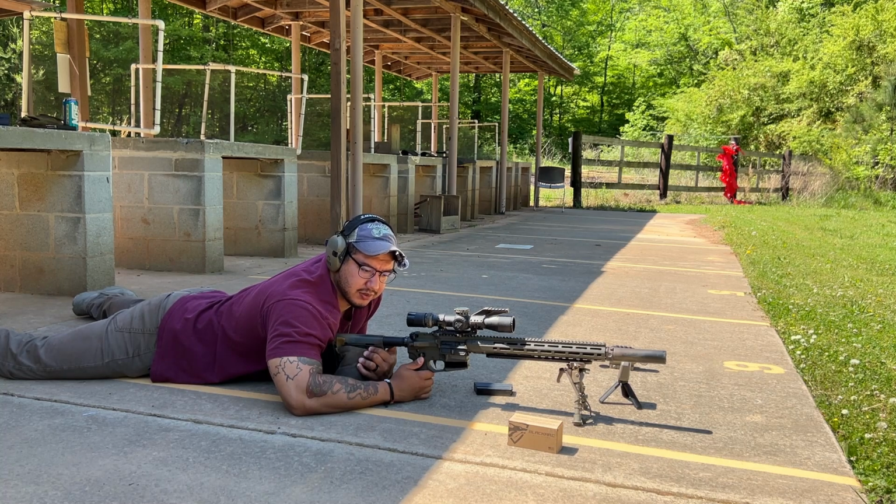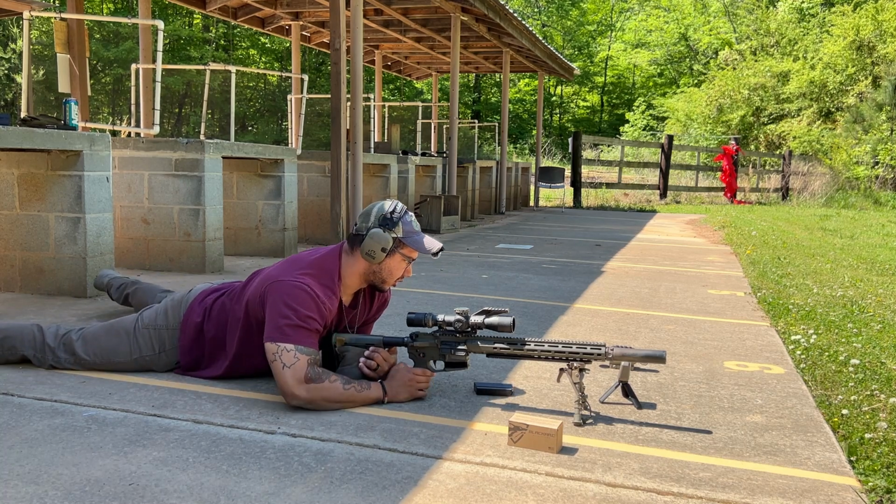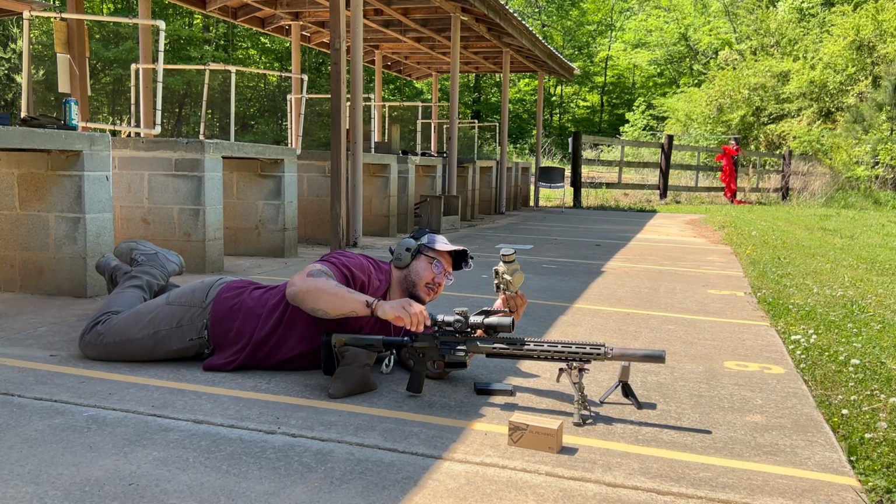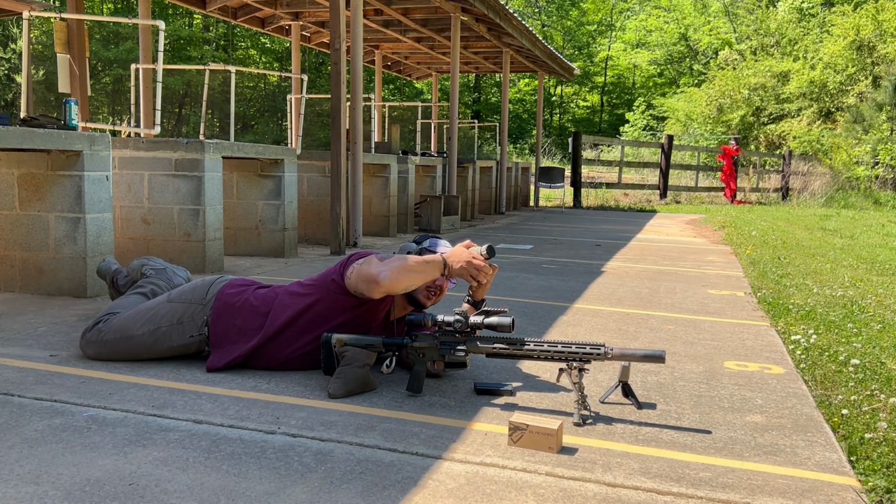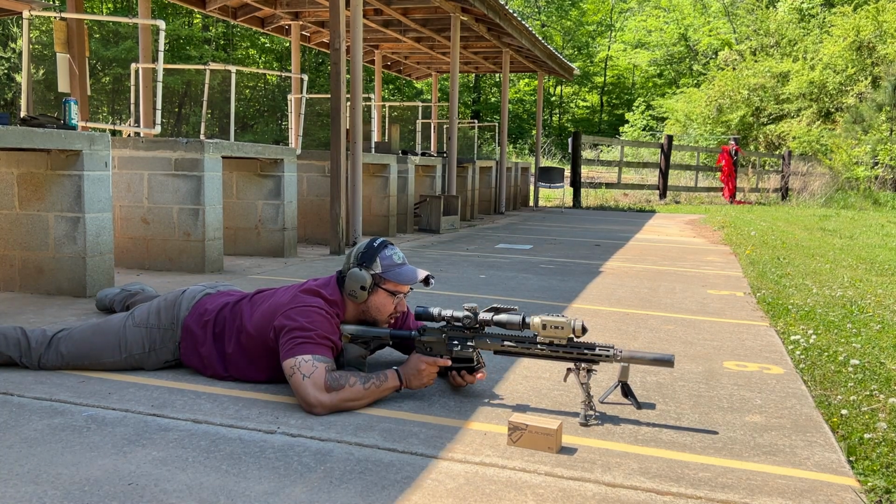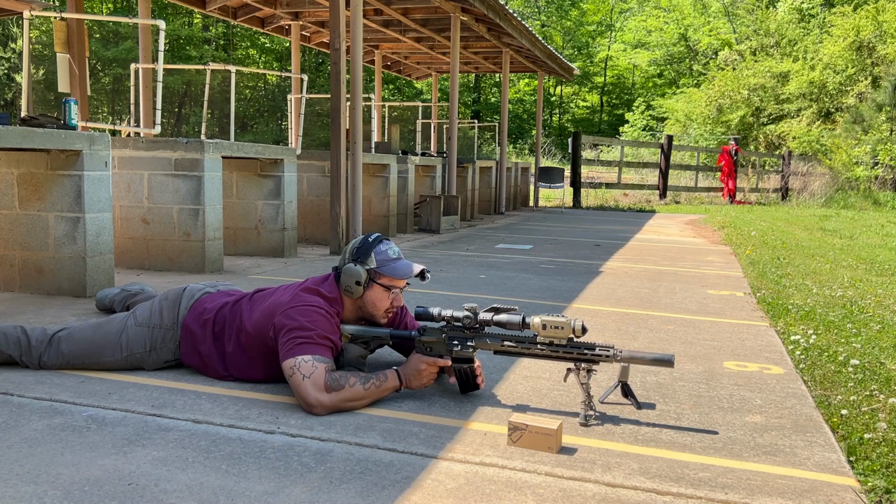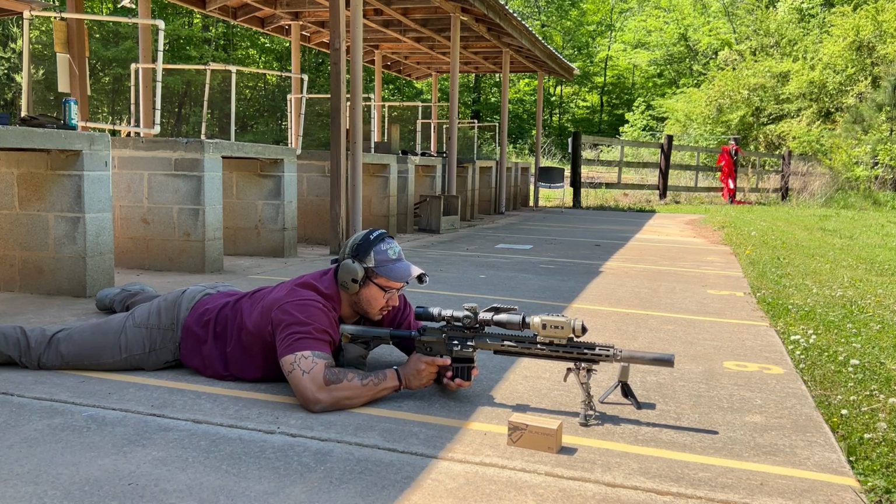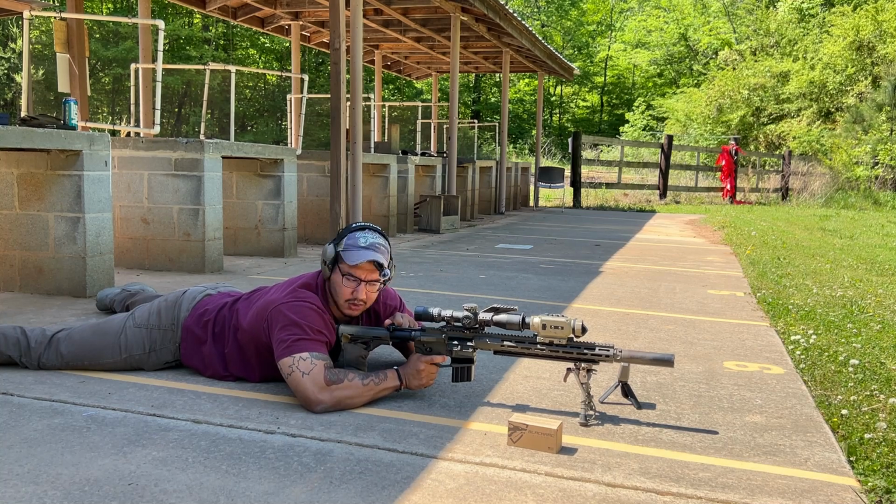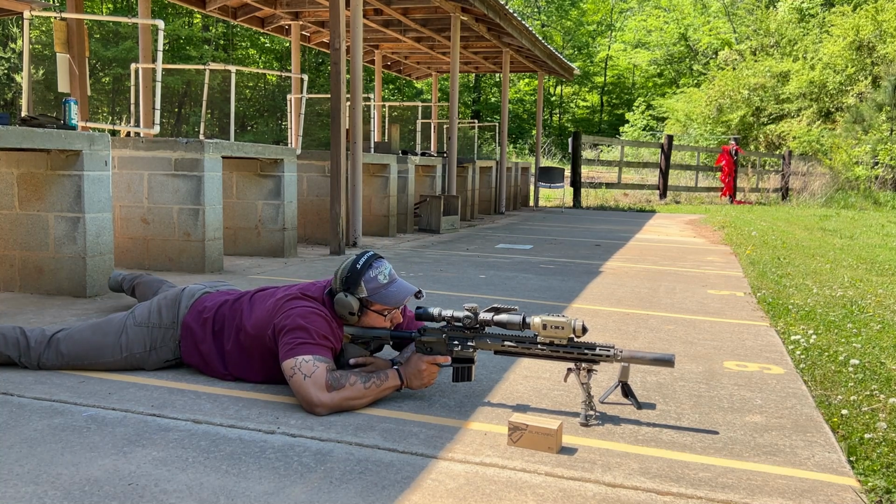Now we're going to throw the thermal on. Power it on. Okay, now we're going to get into the collimation. So bear with me. Let's see.